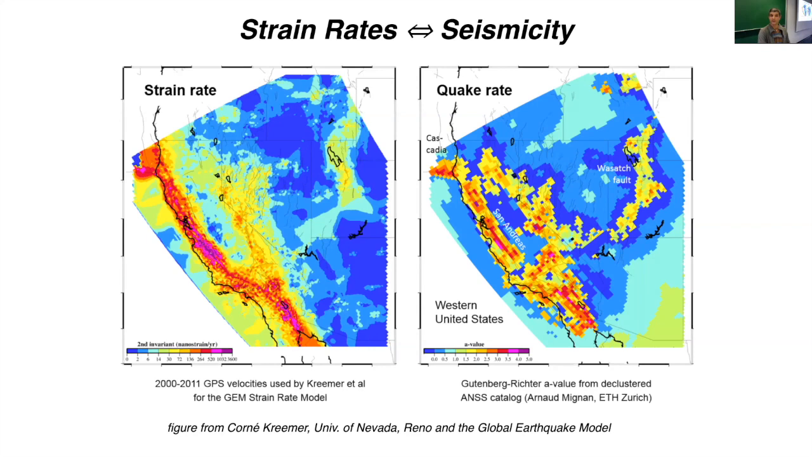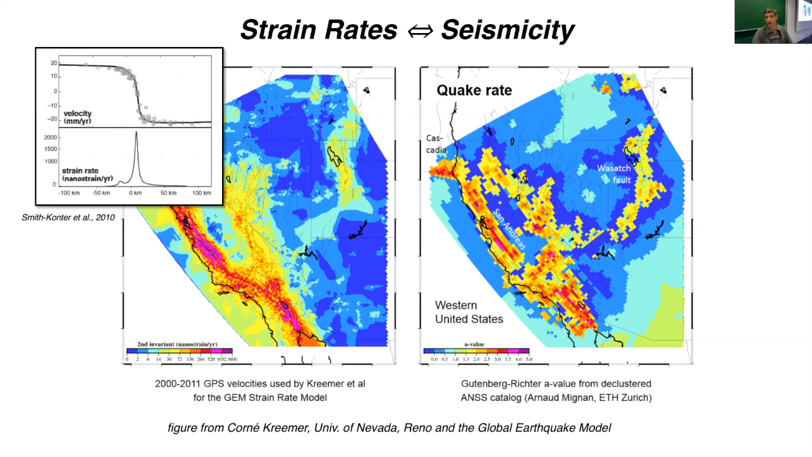This model is from the Global Strain Rate Model, the GSRM, which is derived from a large compilation of GPS velocities. And just to remind you, we're showing strain rate, but if you have very good characterization of the velocity field, you can take the derivative of that velocity field, and then you get the strain rate. So in this case, you have a rapid velocity gradient as you cross the San Andreas Fault, and that corresponds with very high strain rates, which then tend to correlate with where you have earthquakes.